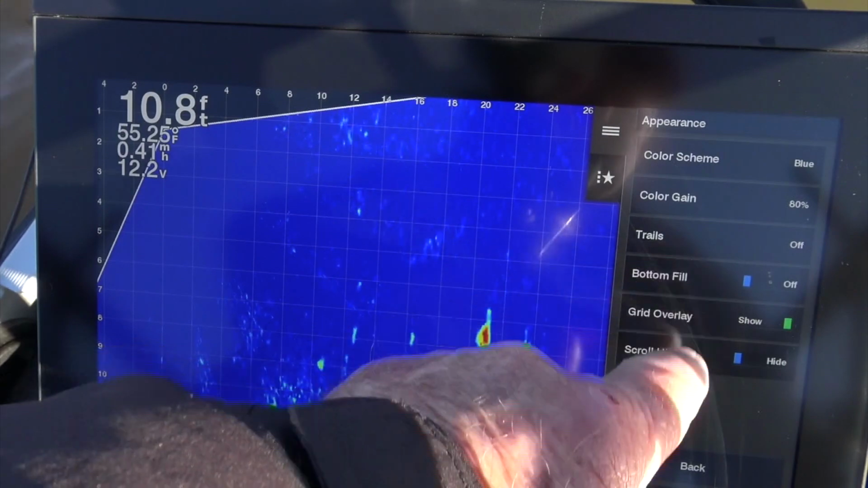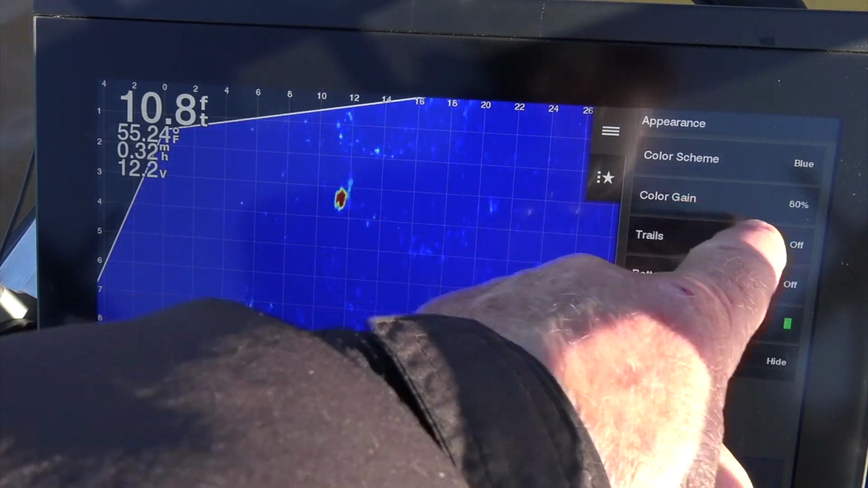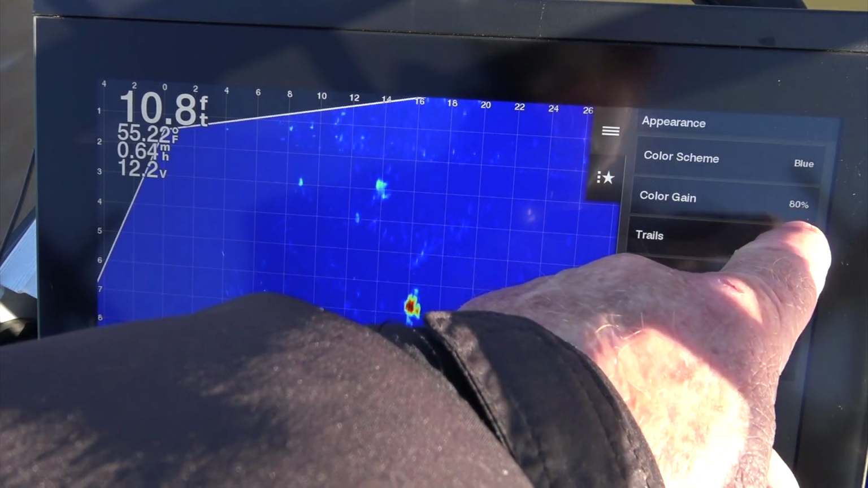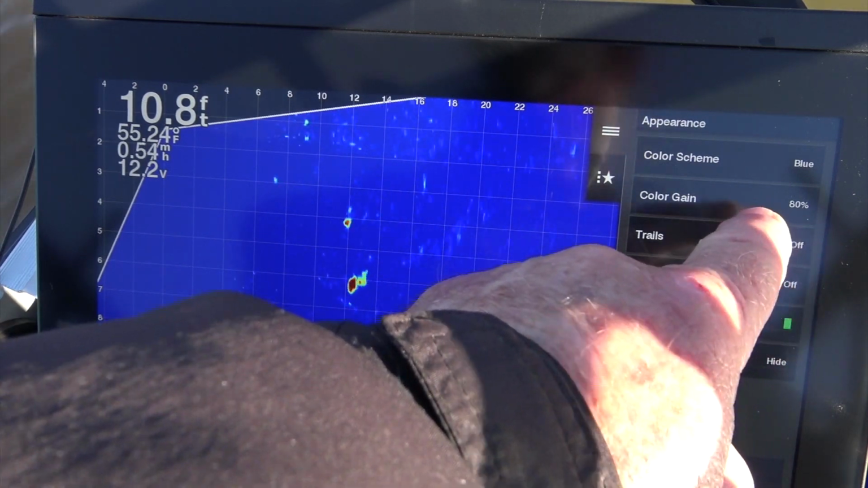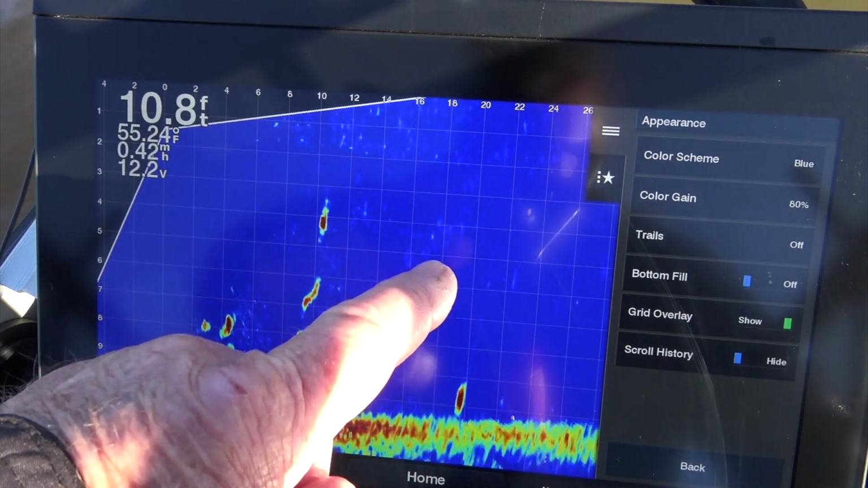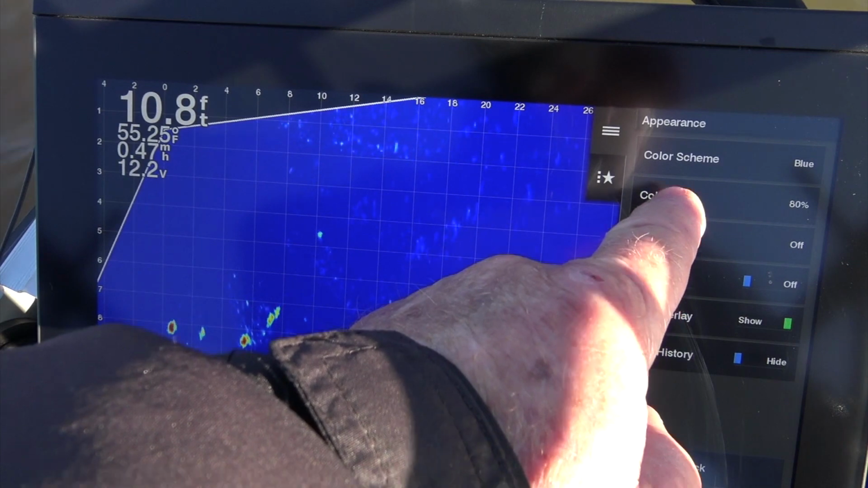My appearance, I'm running this blue screen. Color gain is set at 80%. And people don't mess with their color gain enough, in my opinion. I think that color gain really makes a difference in how well you can see your bait or your jig. I've got it set at 80% today.